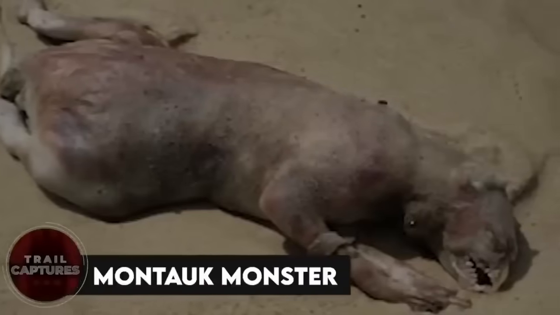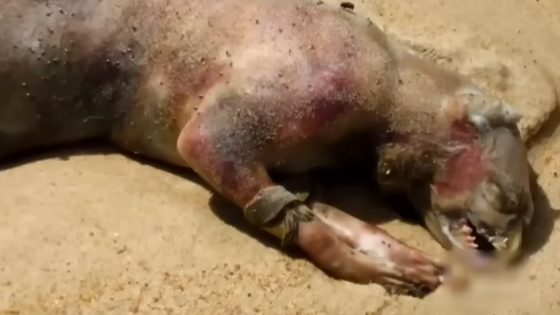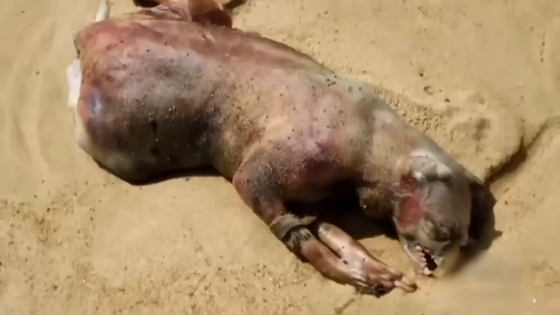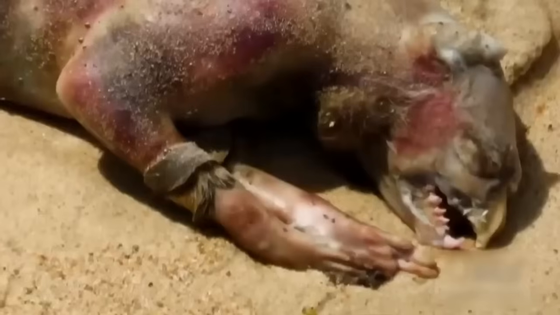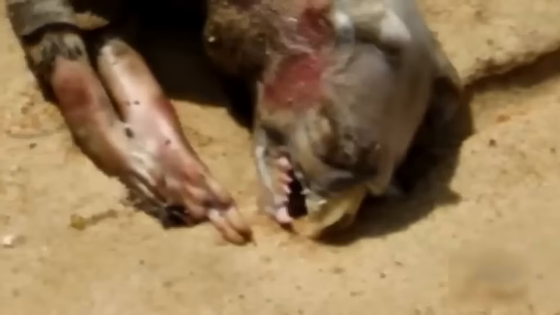Montauk Monster. In July 2008 in New York, 2 friends were out to take a walk along the shore, not knowing what was about to come next. Lying a few feet away was a dead creature that no one had ever seen before. It was the size of a small dog, with a beak like a chicken, and a tail again like a dog. It was hairless but had small patches of hair on it. They posted the picture they took later on the internet, and everyone was left shocked, with not even a single person giving a logical explanation.